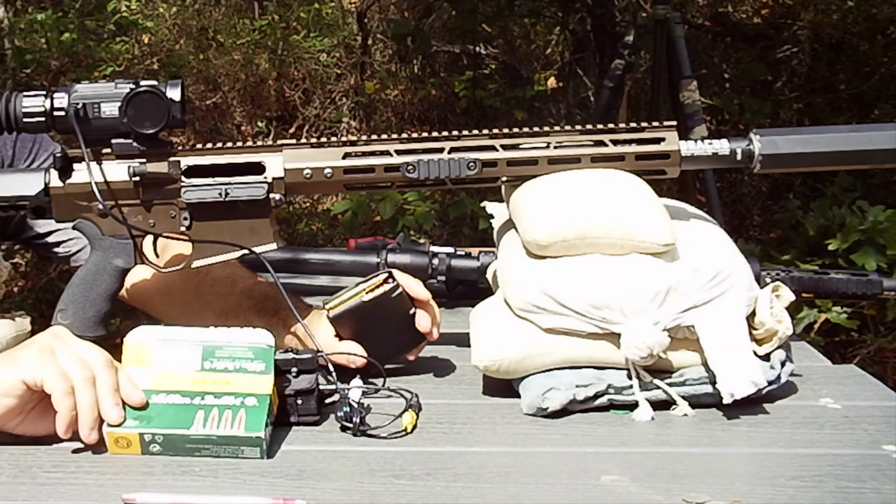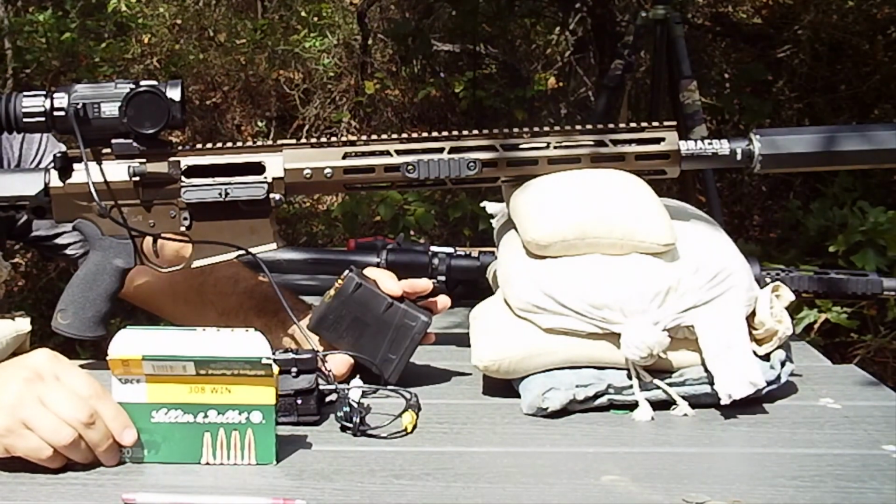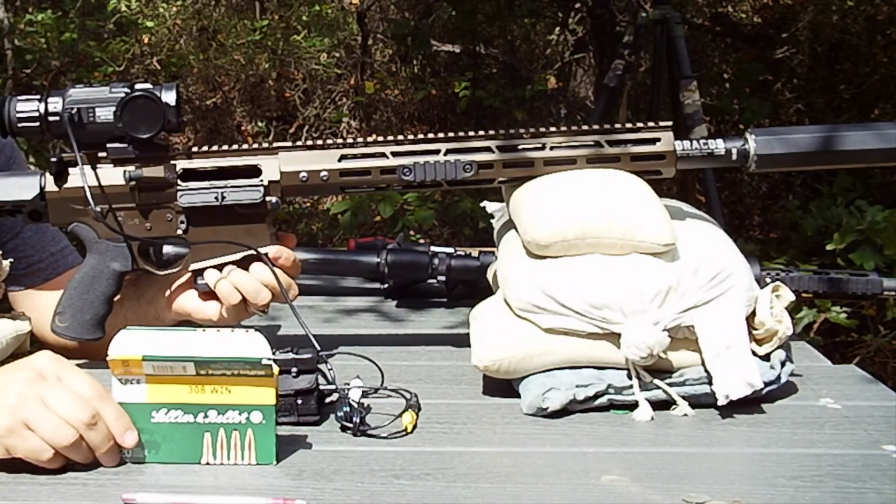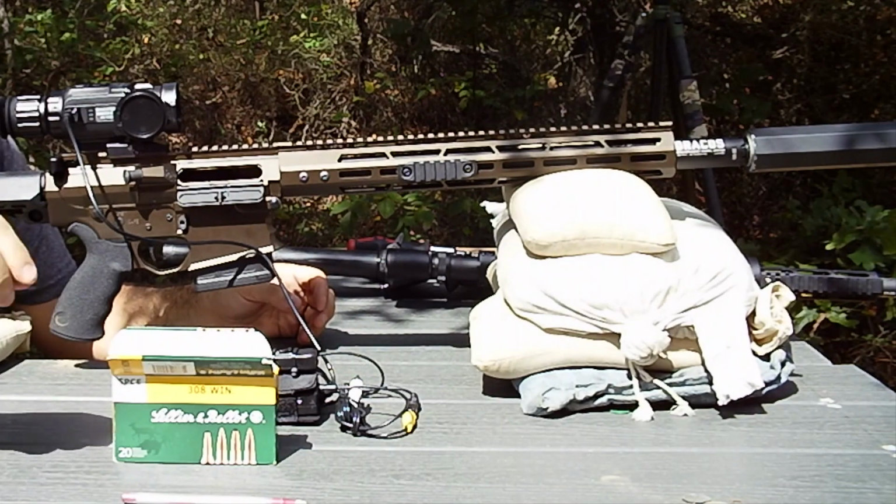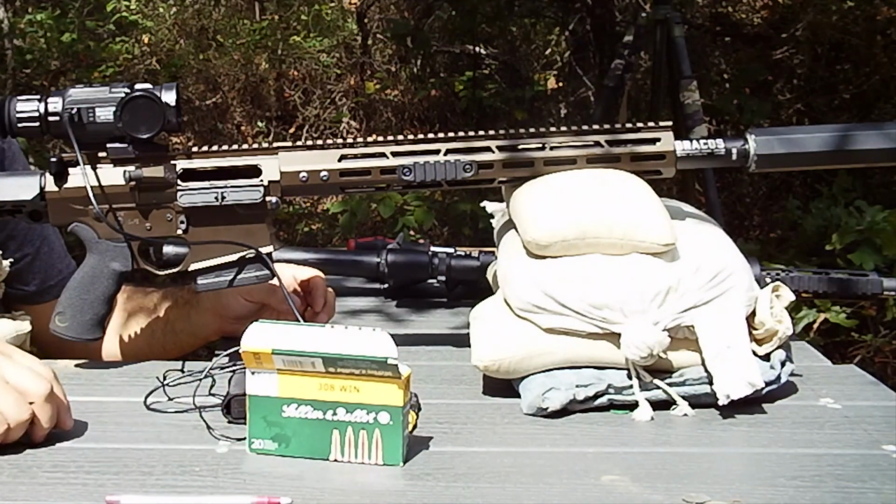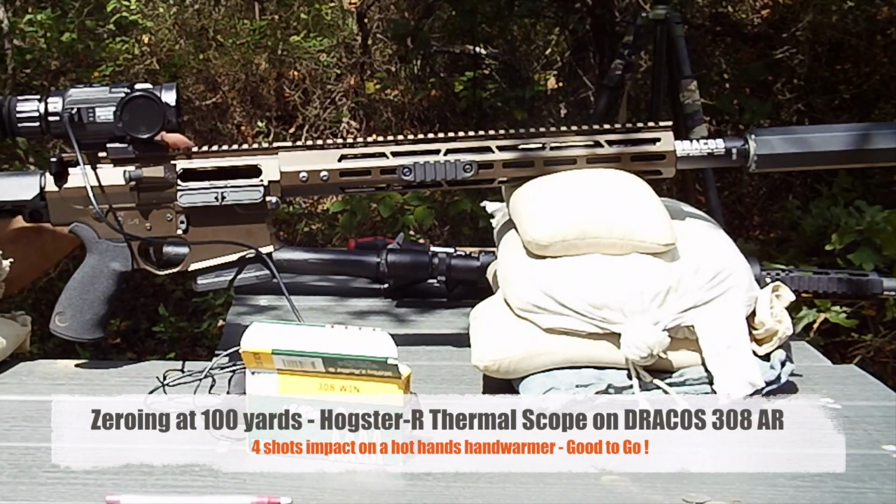It's 150 grain soft point. So I'm going to shoot 2 at 100 and then verify where they're printing, make the final adjustment for the hunting 0, and then our next video hopefully will be a successful hunt in the field, seeing what the ammunition does.